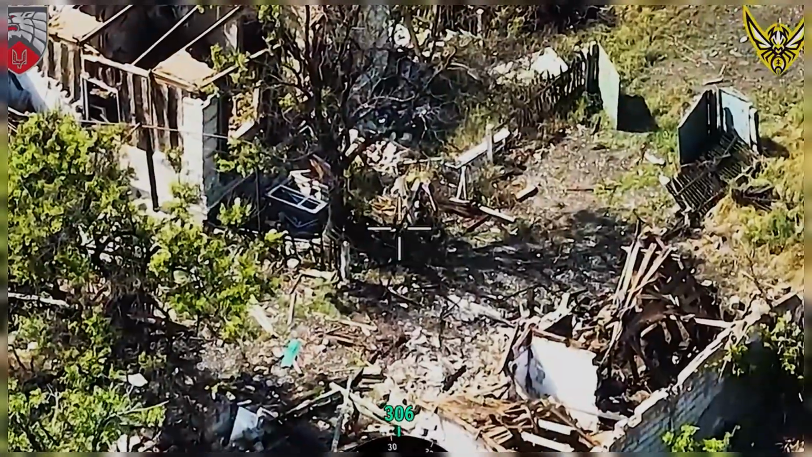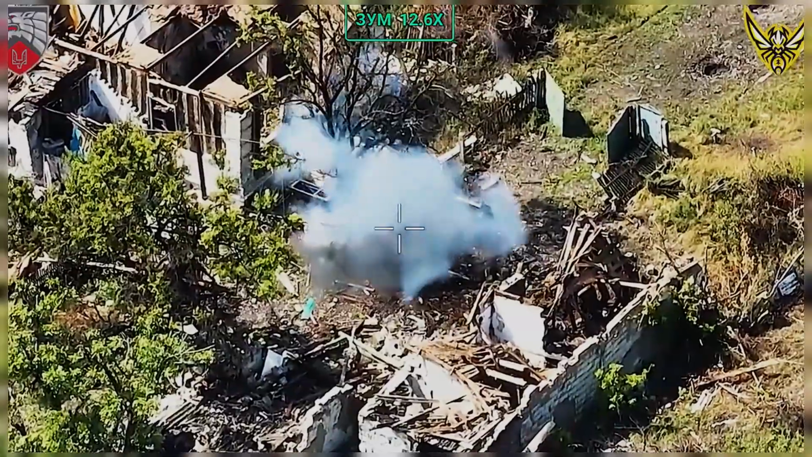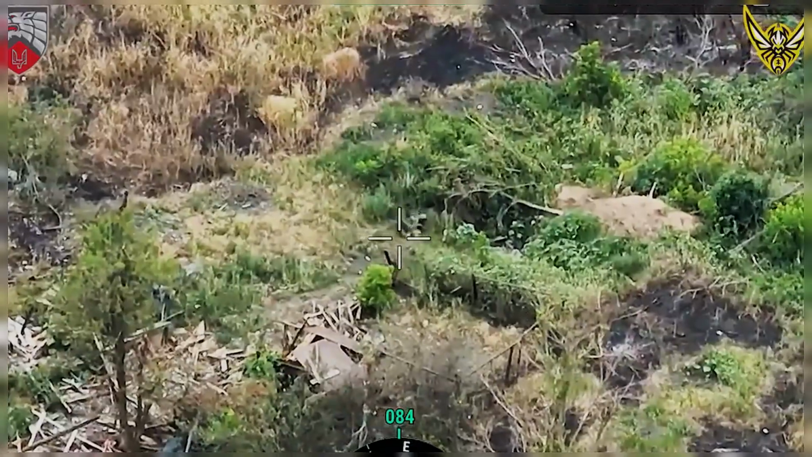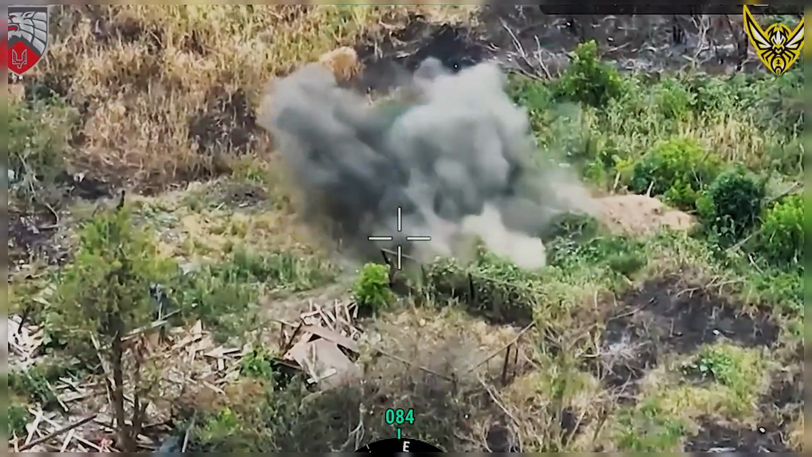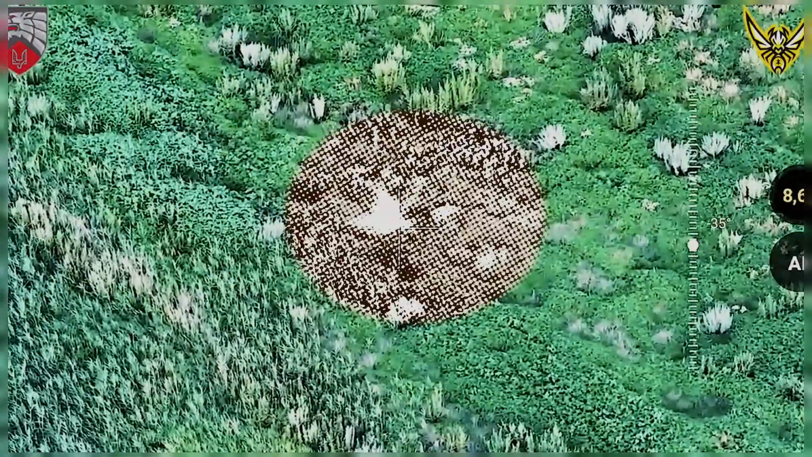A Ukrainian drone drops a grenade into a Russian bunker. One soldier manages to throw it out, but it rolls back inside before he can react. Moments later, the explosion fills the confined space, ending the attempt as the camera captures the silent aftermath.